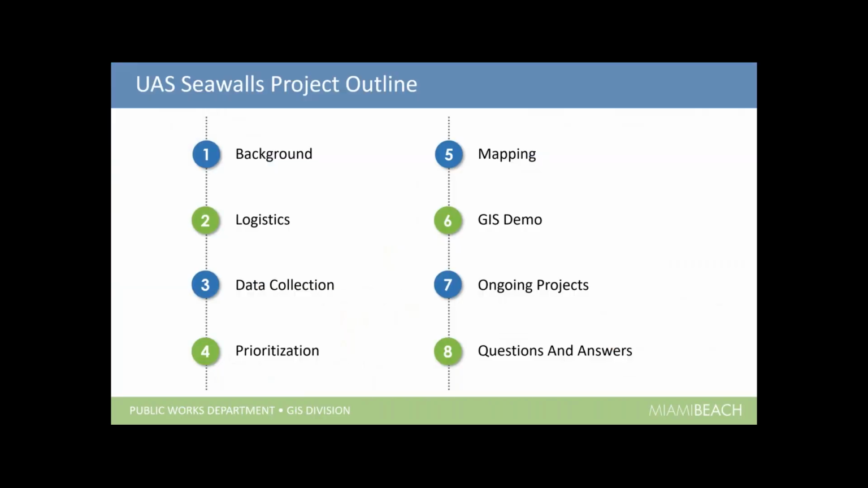This process we started back in 2019, and I'm going to touch on these different categories, with number one being the background, number two, the logistics, number three, the data collection, number four, the prioritization, number five, the mapping, number six, the GIS demo, which will show the interactive GIS, number seven, discuss ongoing projects, and at the end, we'll take some questions and answers.